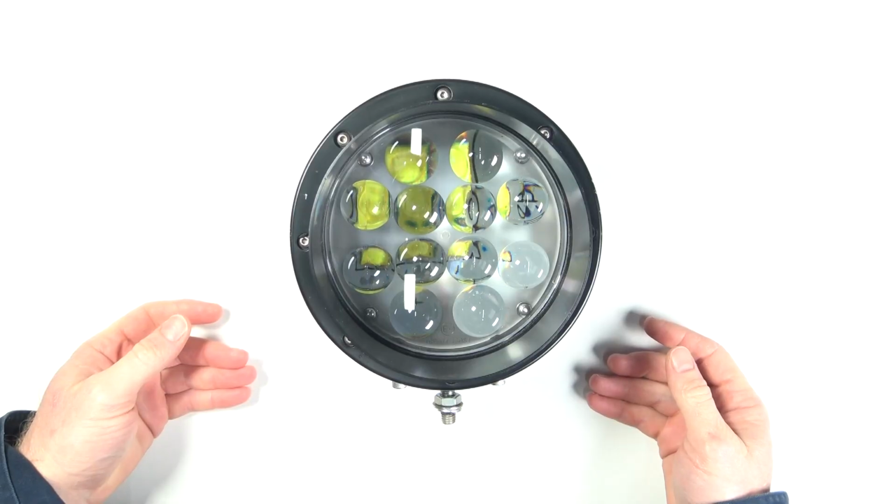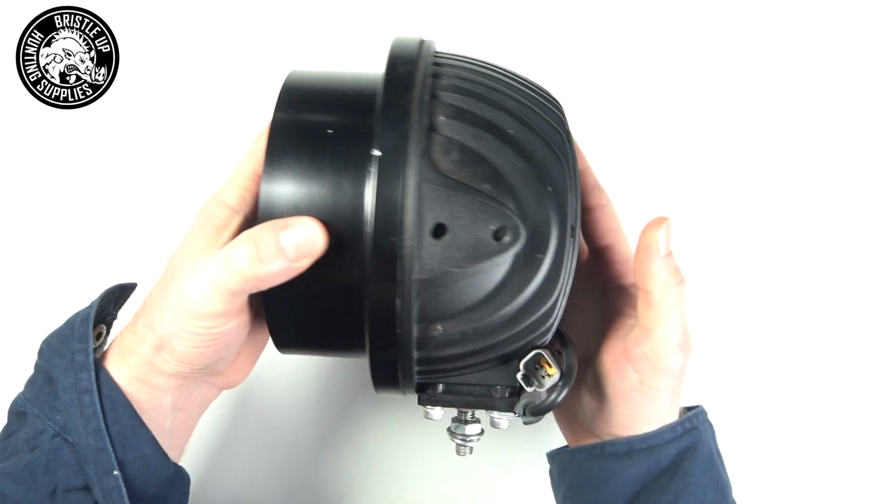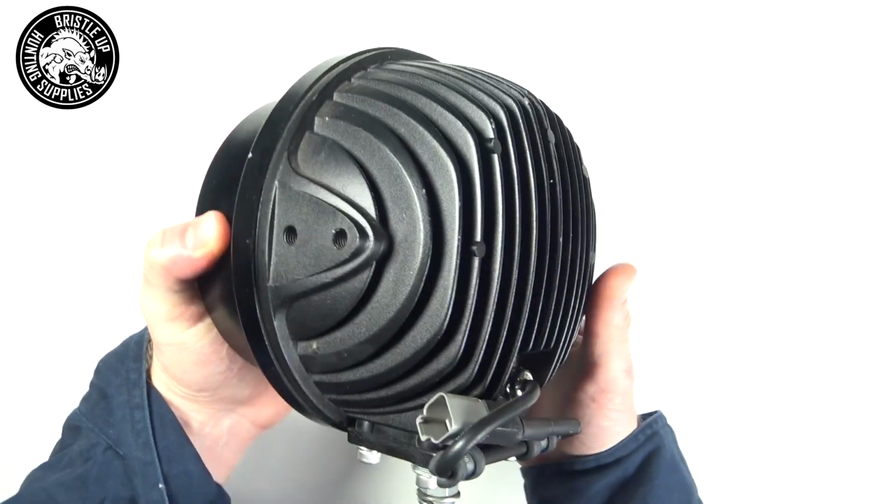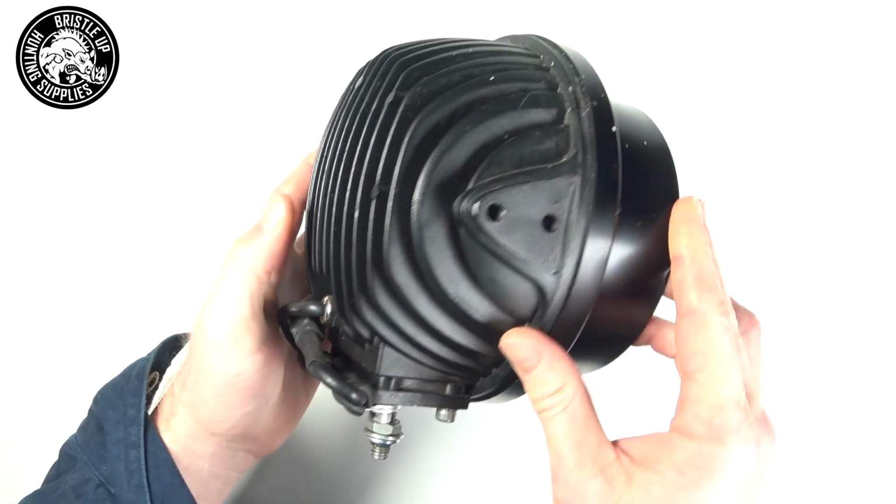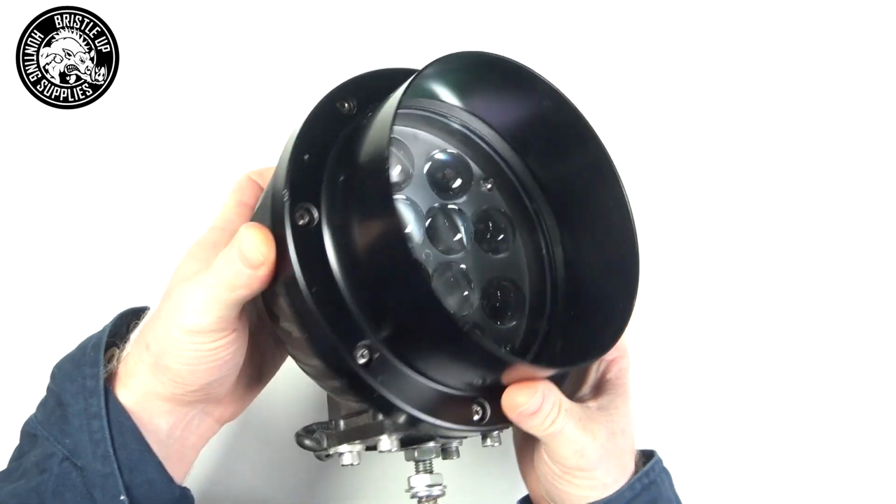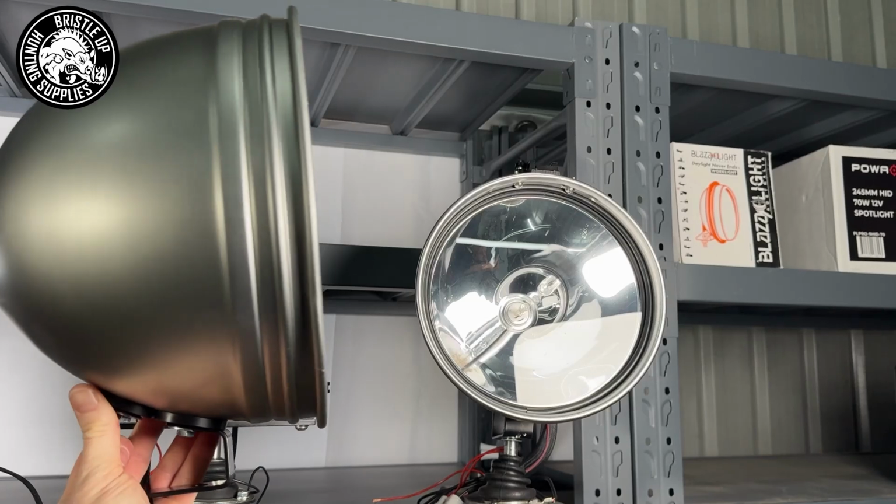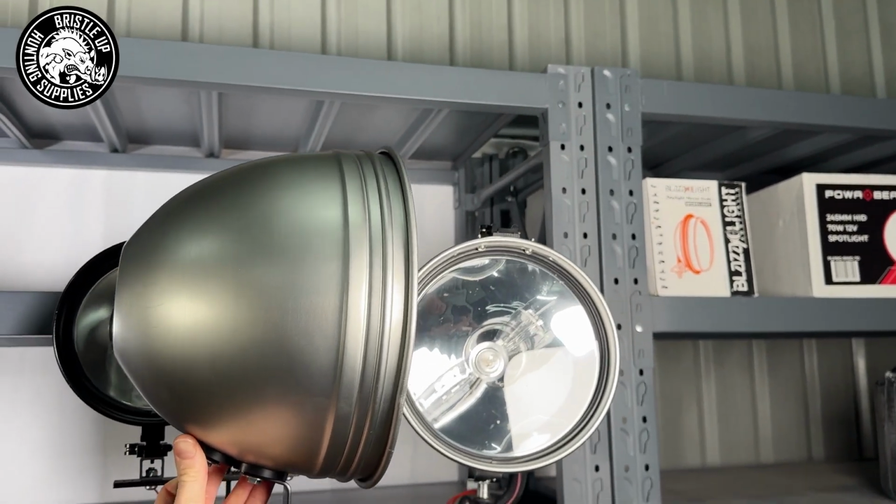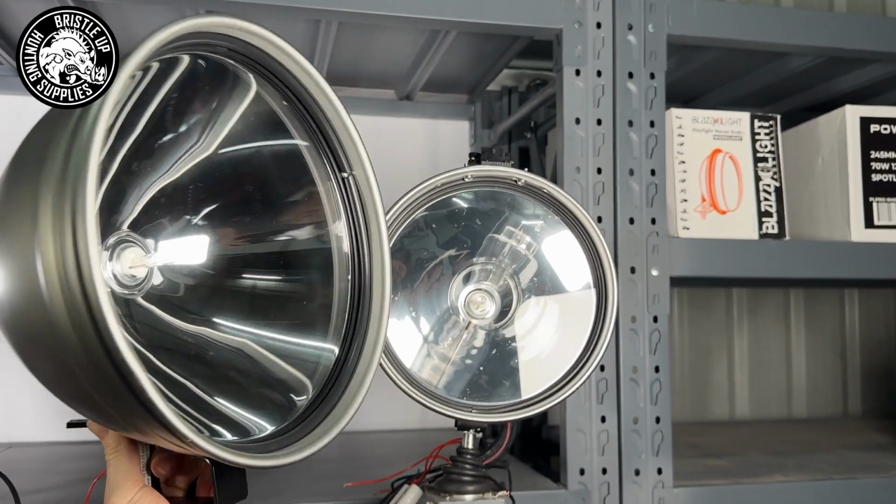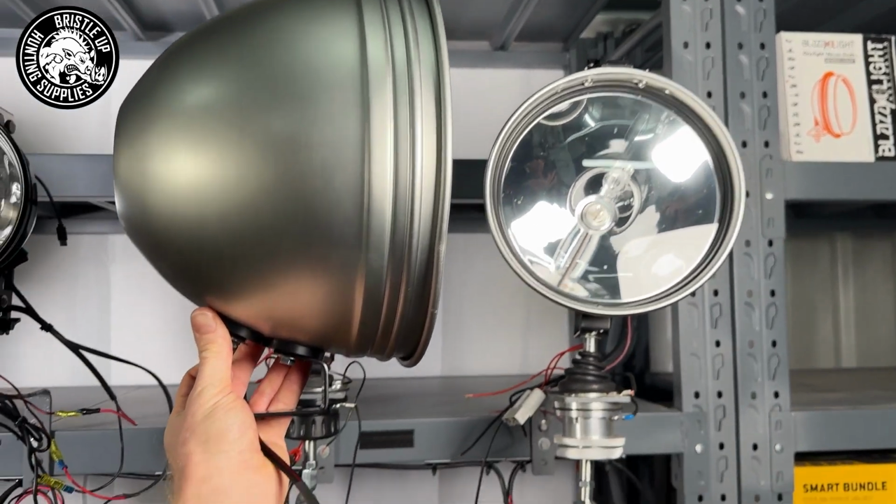Another smaller option is the LED spotlight from Blazer Light. Though there are limited mounting options to attach your thermal to it, it's still worth considering. I used one of these for years and it's not the brightest light, but it works just fine. I'd avoid the bigger, heavier lights like the 9-inch and the 11-inch PowerBeams. These are mostly unnecessary with the introduction of thermals into the market.